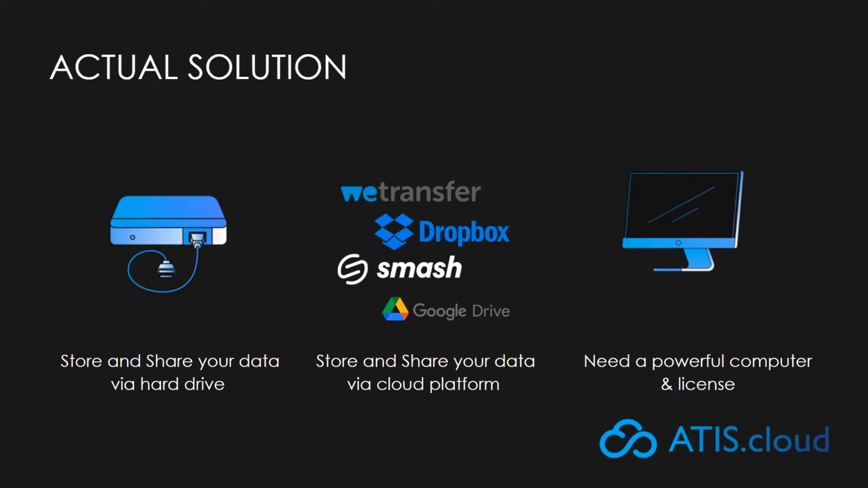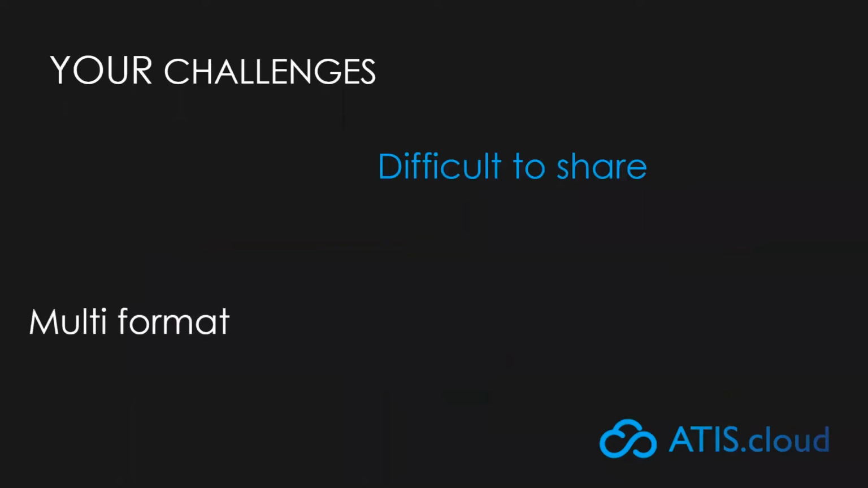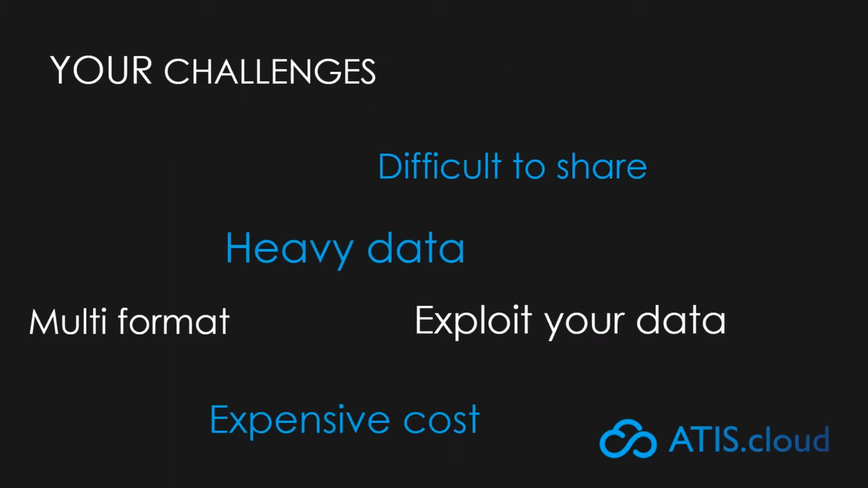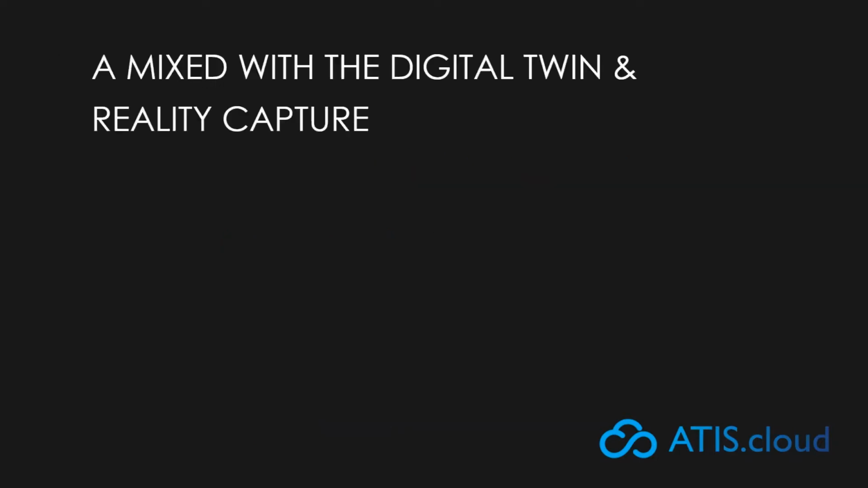All of these are very good reasons why ATIS.cloud was created. This solution will allow you to visualize and analyze any type of point cloud on a simple web page. We know the daily challenge of our customers: processing heavy data in multiple formats in order to share it safely at a limited cost. With our agnostic technology, we have the solution.